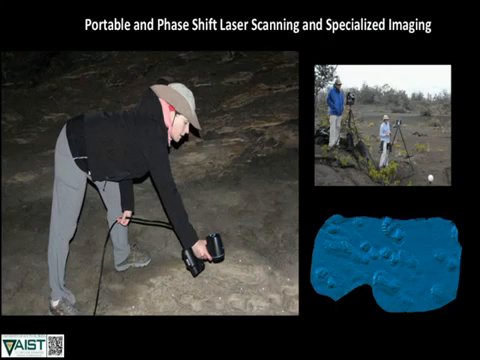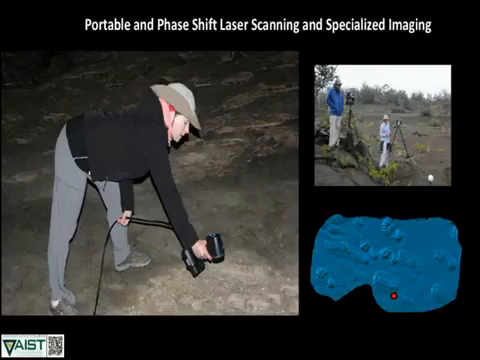What we're producing from the close-range laser scanning are polygonal meshes of the footprints, which is what you're seeing here. This was a white light scanner, a portable white light scanner that we took out and used at night because it gets interfered with by light sources really easily. So we did nighttime scanning at the closer range here.